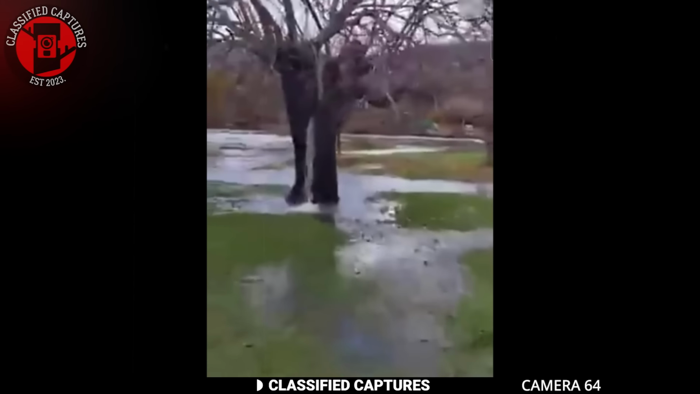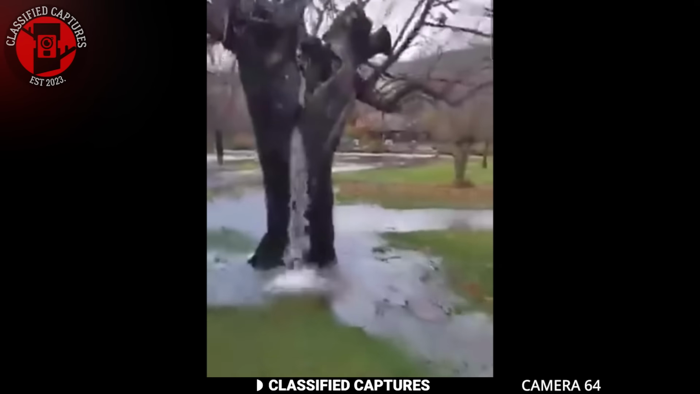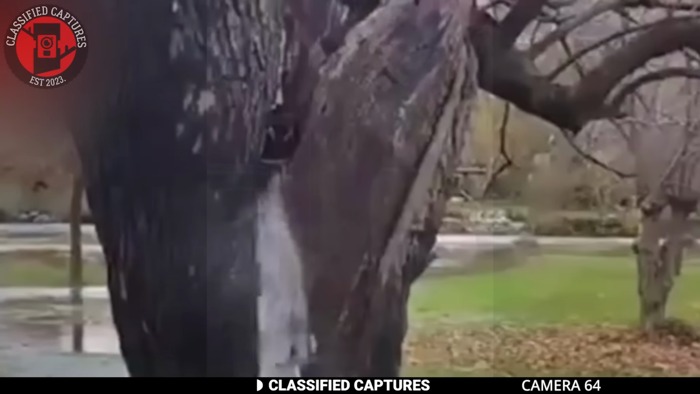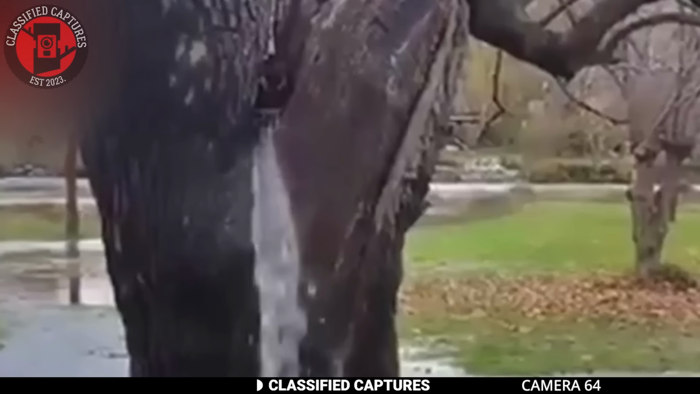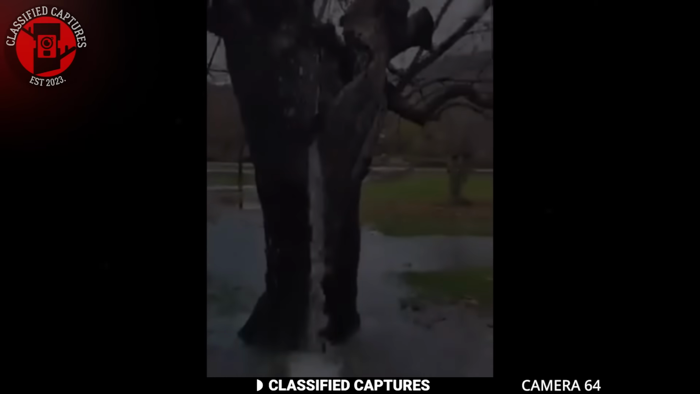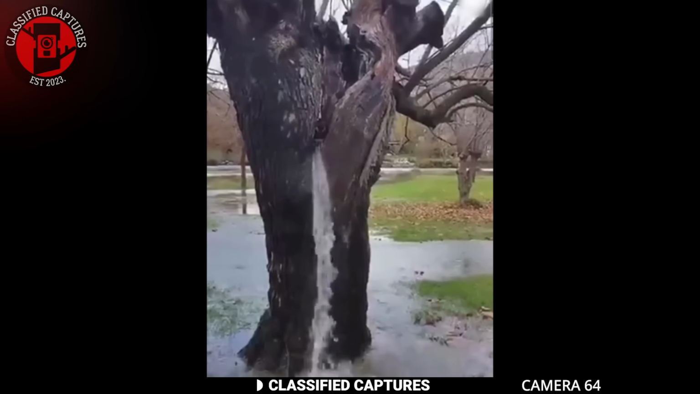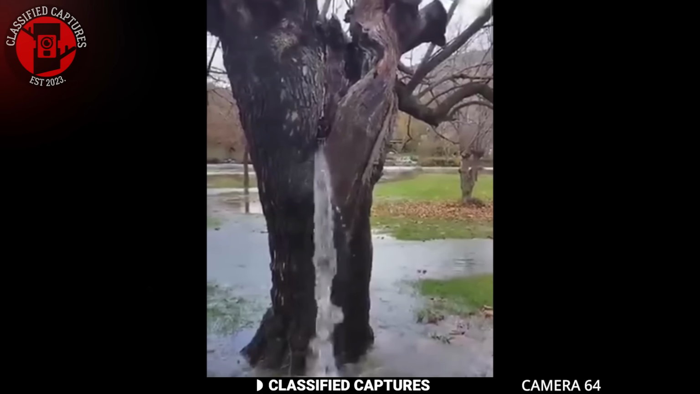Next, take a look at this peculiar footage. The video captures a tree in an extraordinary moment with water flowing from it. While the sight might evoke a sense of wonder, it also sparks curiosity about the underlying mechanisms at play.